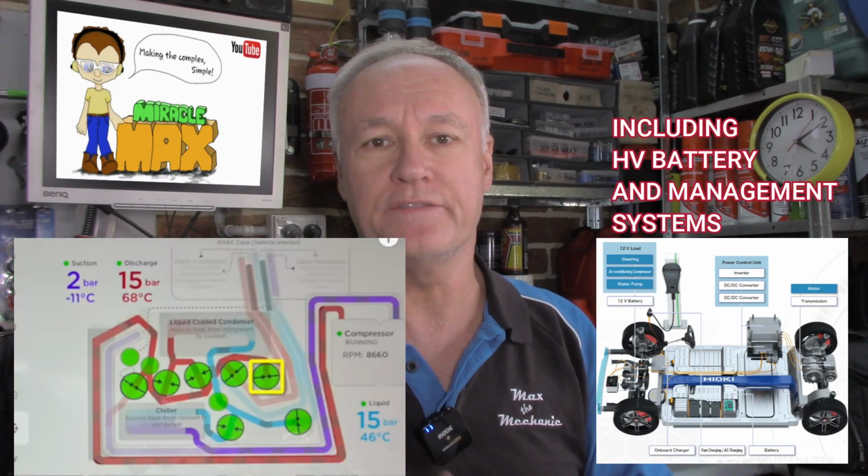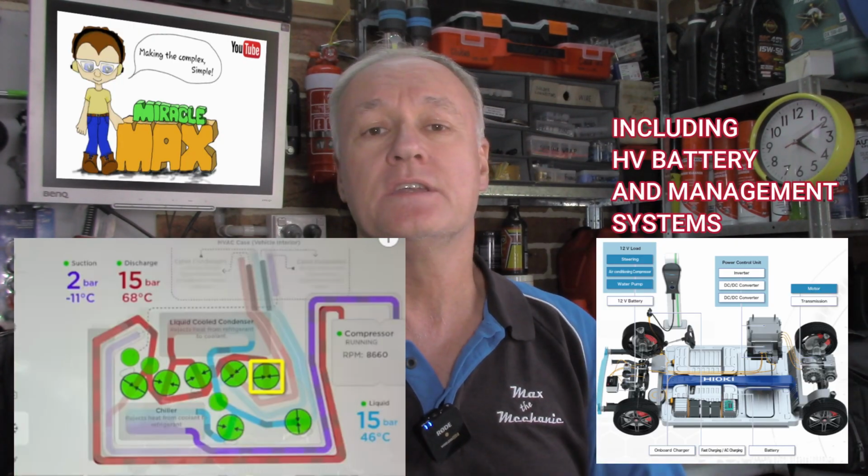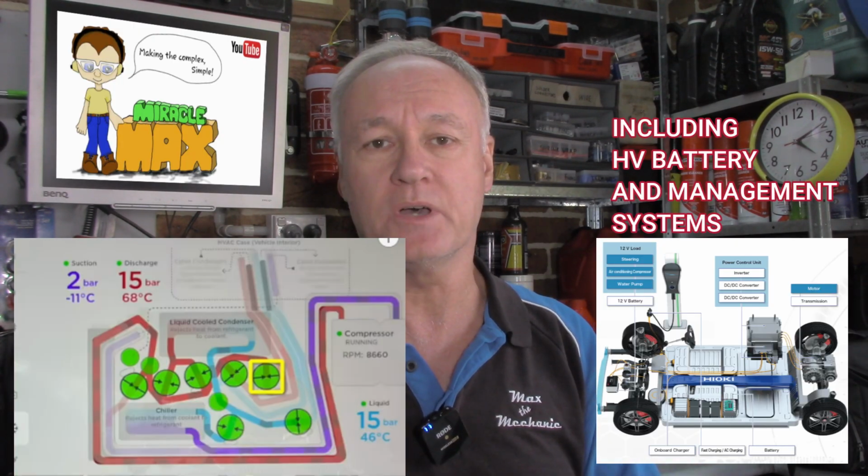And now with hybrids and EVs becoming more common, the use of a thermal camera is invaluable. Whether it's checking out an octo valve to see if it's operating properly, or perhaps an inverter converter to see if there's any shorted components within. Using a thermal camera will make your diagnostic path a lot easier.